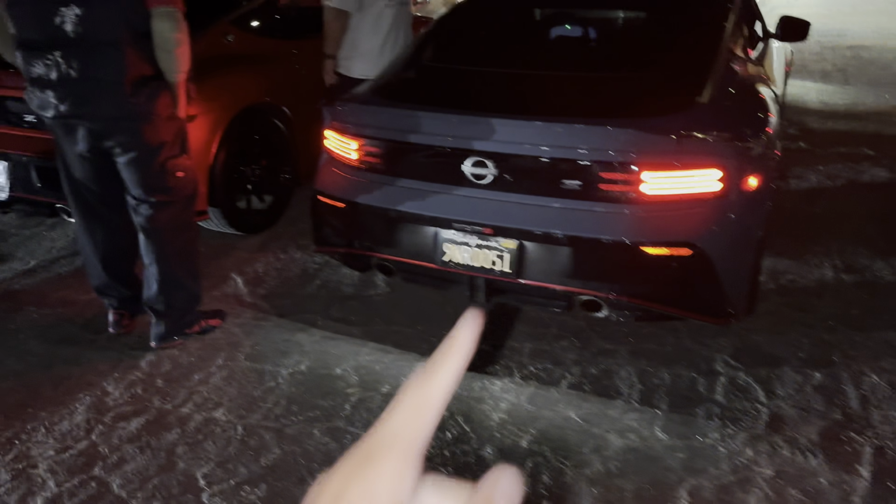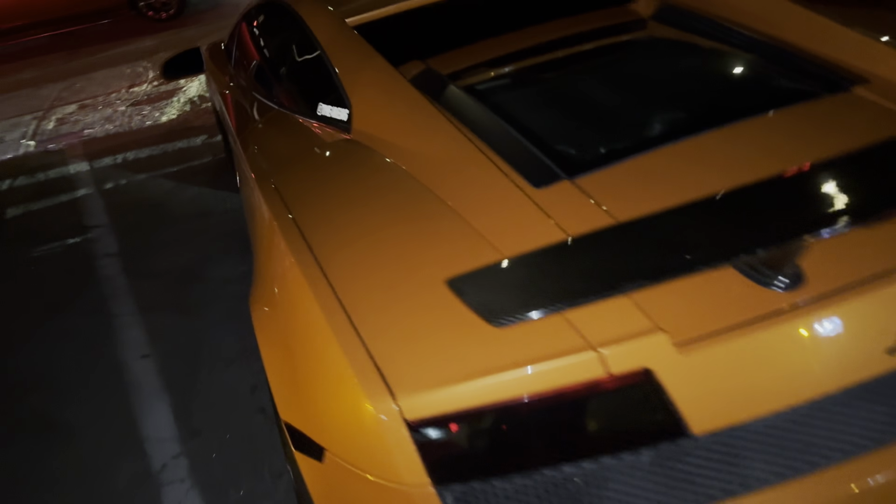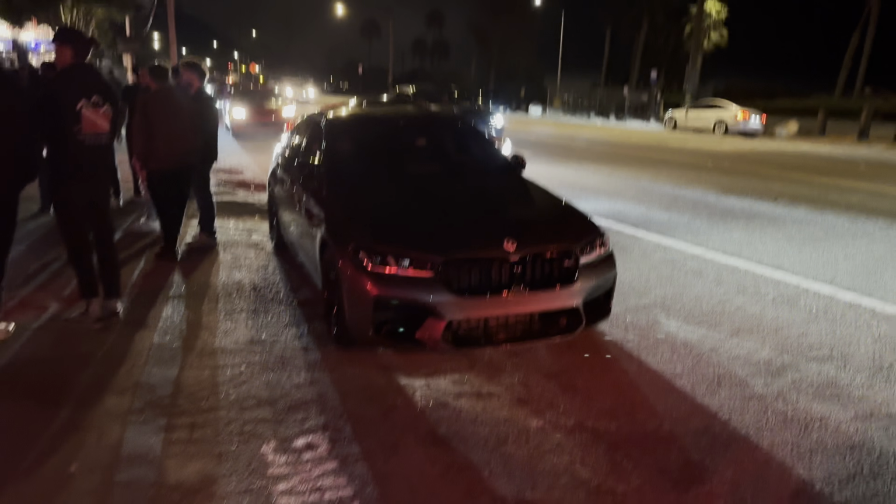Tesla? We definitely have a few cars out. So we have a 400Z, two 400Zs, both Nismos. We got a Lambo. Woo-wee. Look at this thing. This thing's insane. What y'all think about the Lambo? Gallardo. Pretty decent turnout though. The boy, I don't think that boy left.